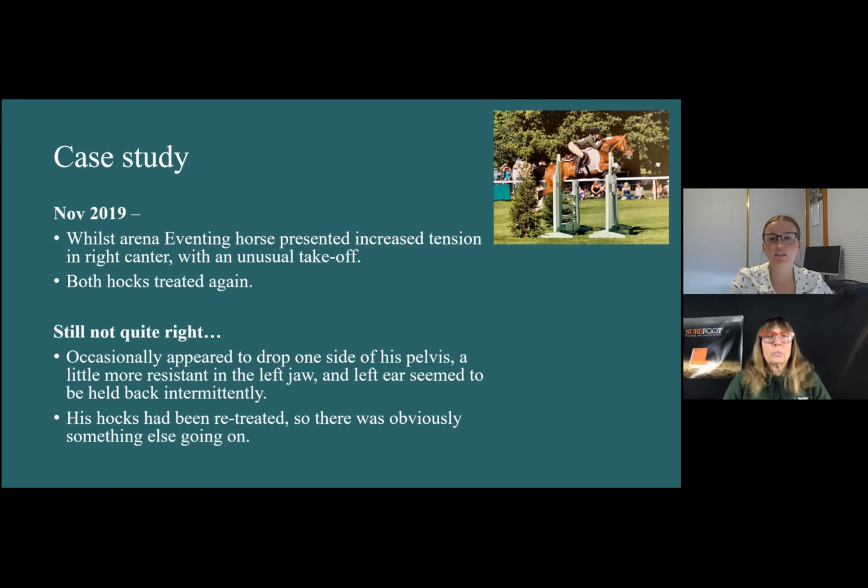And then over the next couple of months, the owner felt that whilst Ronnie had certainly improved, he was still not quite right. The horse would occasionally appear to drop one side of his pelvis. He seemed a little more resistant in the left jaw in the contact, and his left ear seemed to be held back intermittently. So obviously his hocks had been treated, so we knew something else was going on.